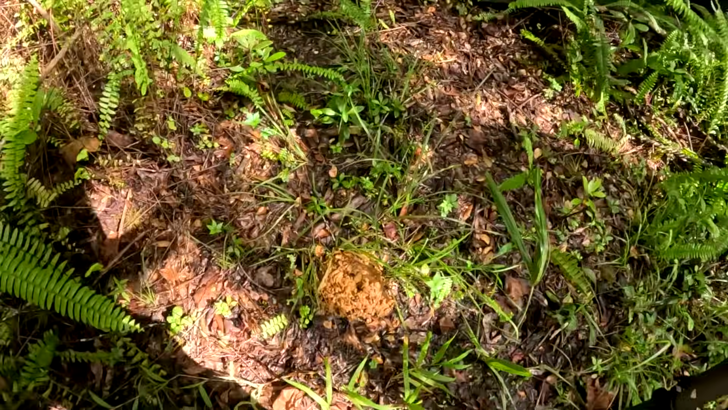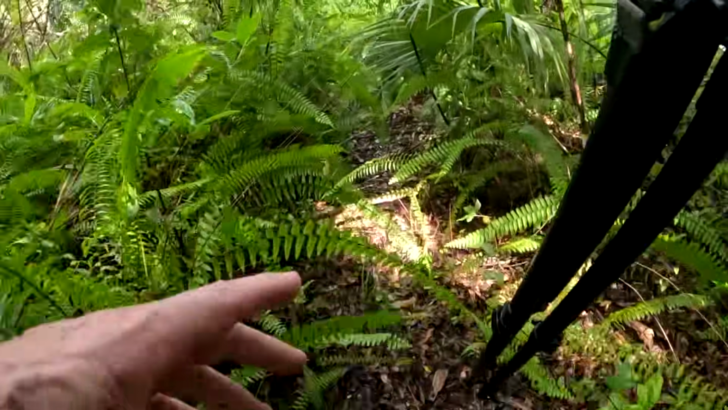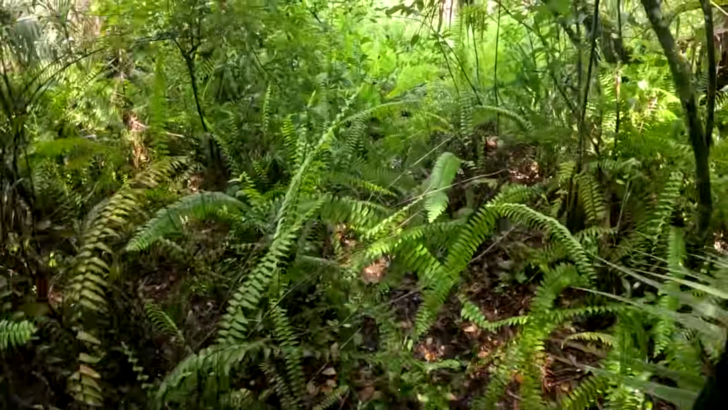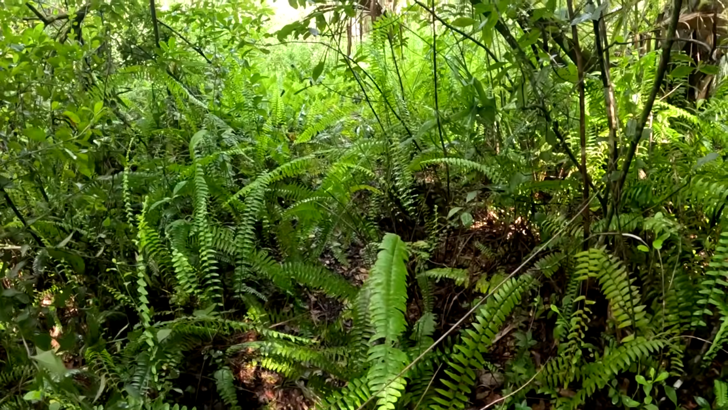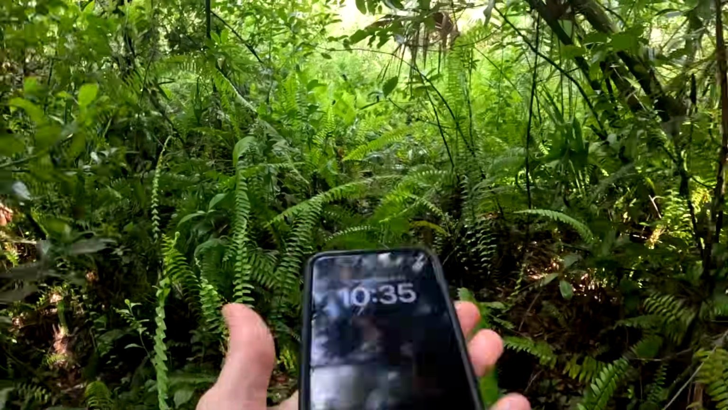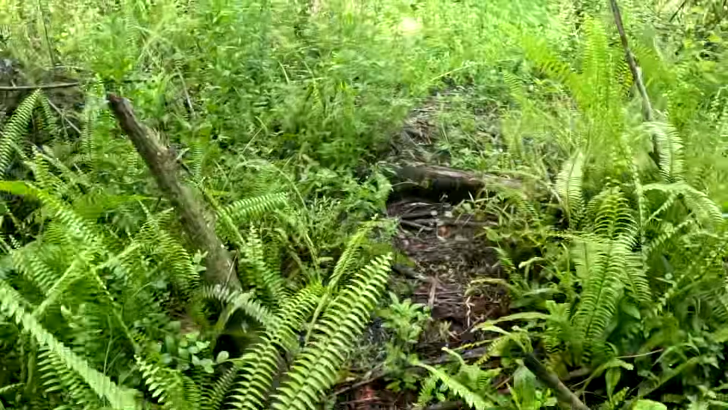Oh, don't trip over the giant pile of bear poop. Yikes. All right, guys. Well, let's see. I think it is about 10:30. Nice to get a trail camera pickup episode done this early in the day.